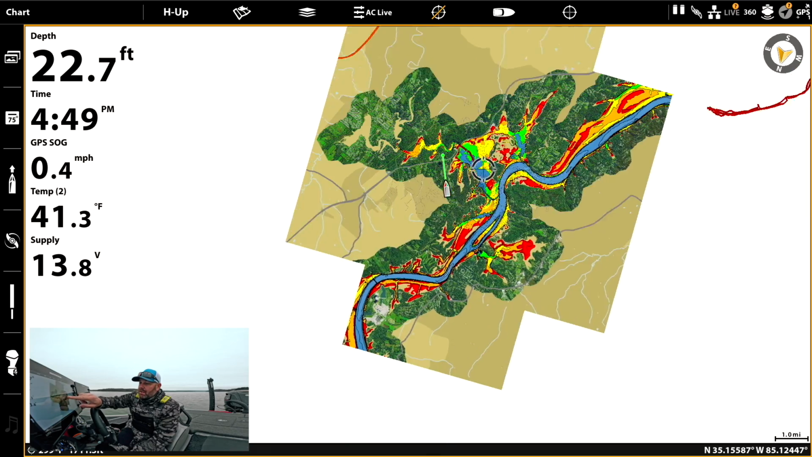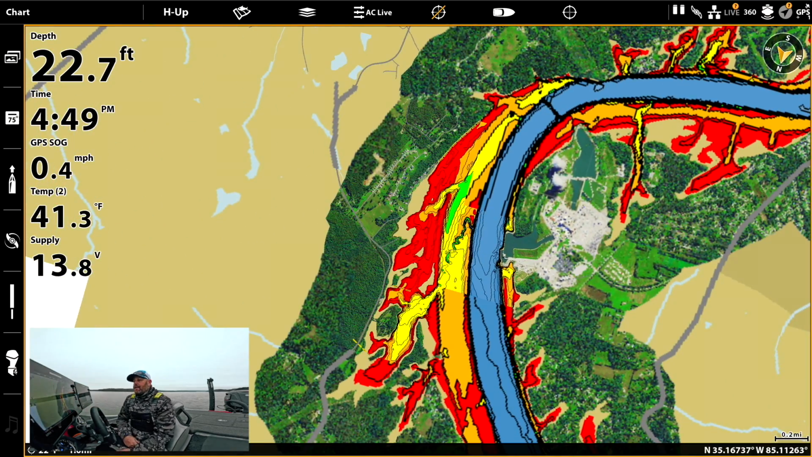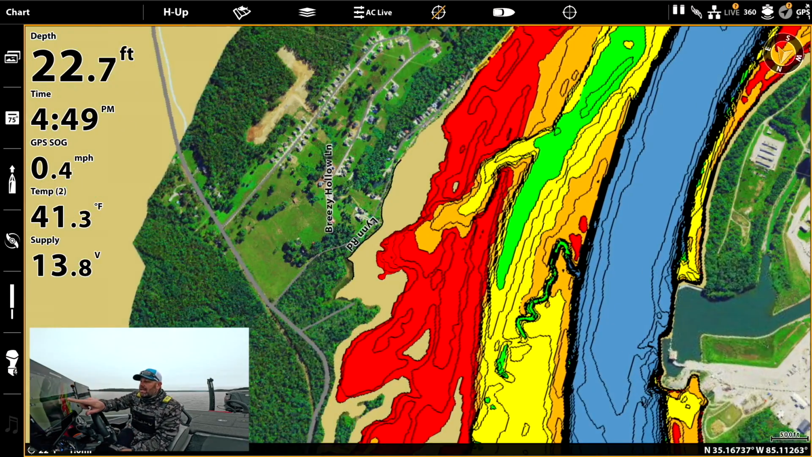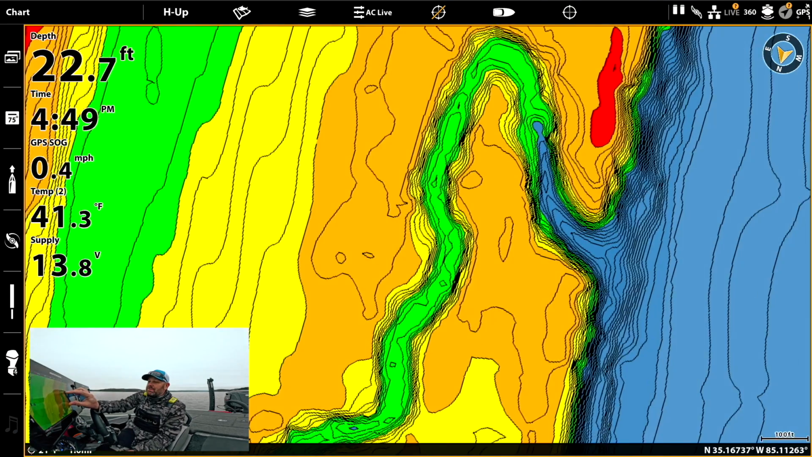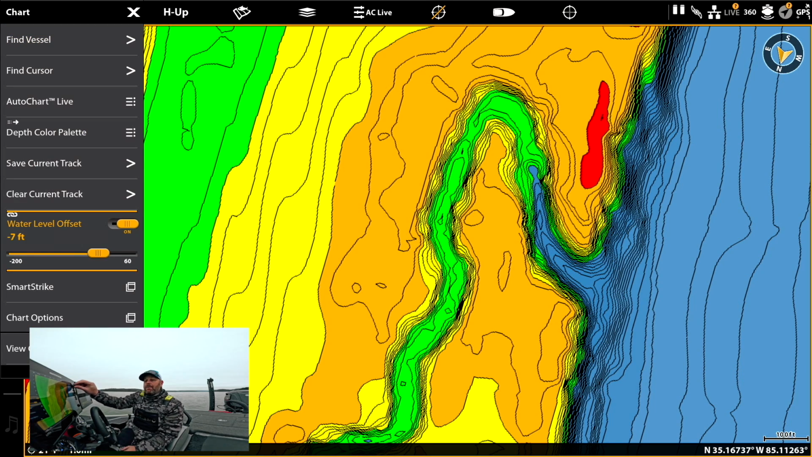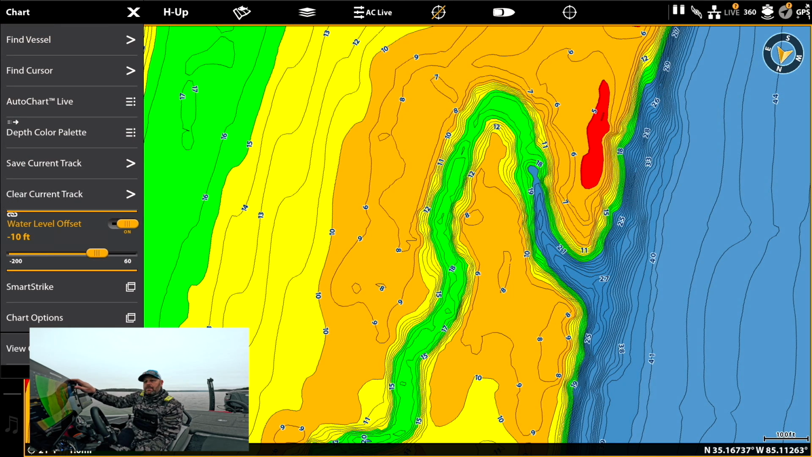There's backwaters, there's channel swings, there's river bends, channels, canals. I mean, there's some sketchy stuff, especially out here on the Tennessee River. So you can see, we take that water down, say we drop it down a couple more feet. Let's go a little bit more so I can show you that deal.